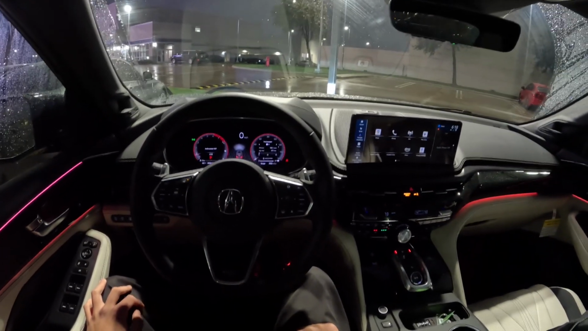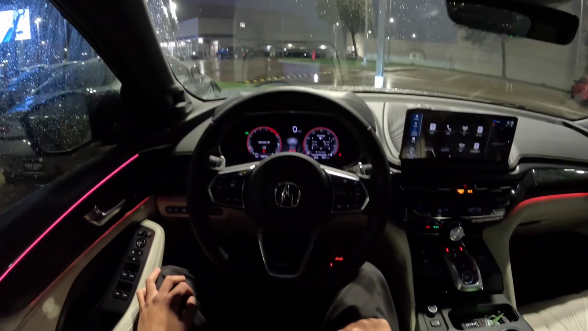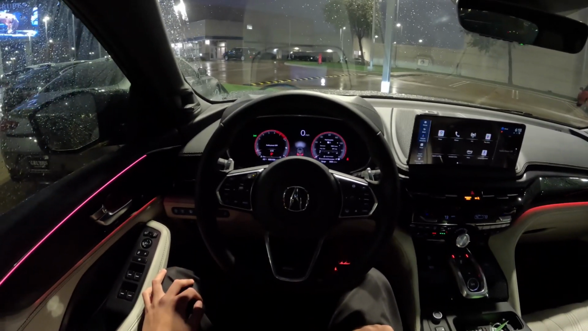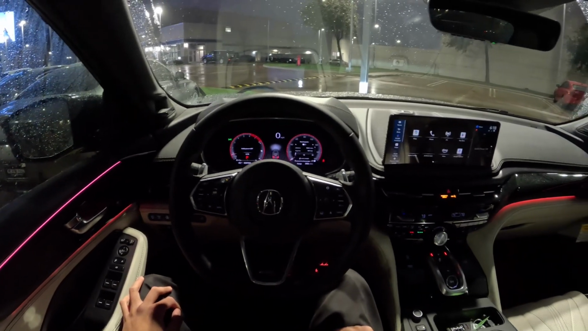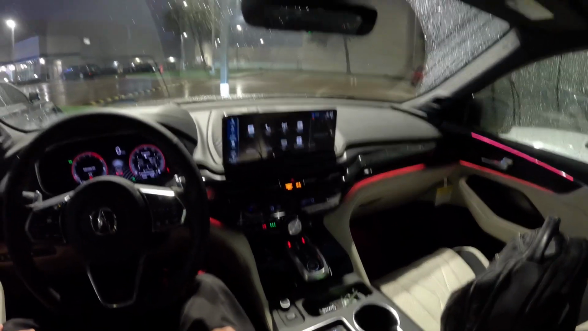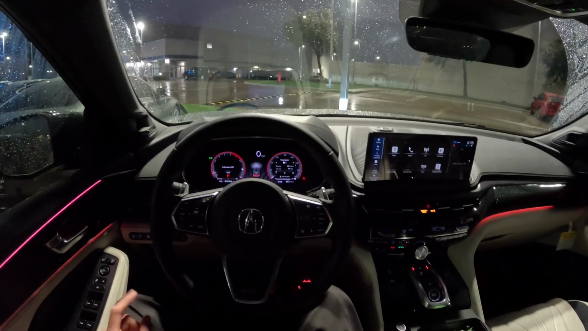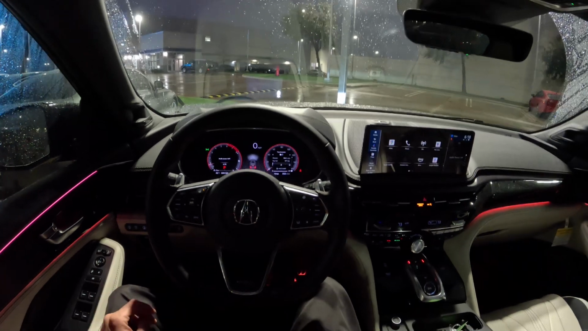Let's go for a rainy night drive in this 2025 Acura MDX Type S Advance. Top trim level of the MDX and Acura's flagship vehicle. I already have multiple test drive videos on the MDX Type S, but just want to get a night drive as I've been doing with a few Acura models recently. I made a night drive video on the RDX A-Spec Advance and MDX A-Spec Advance if you want to check those out.